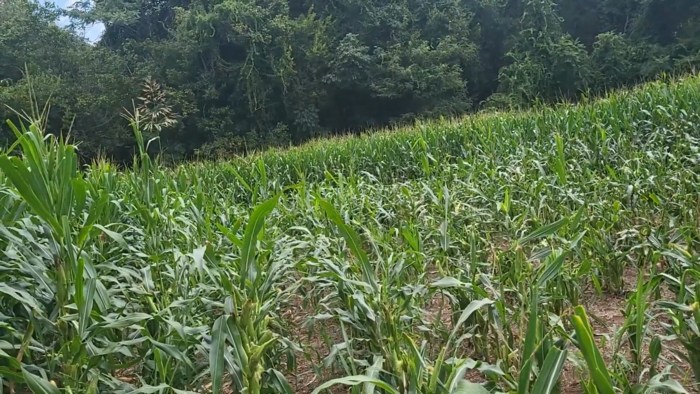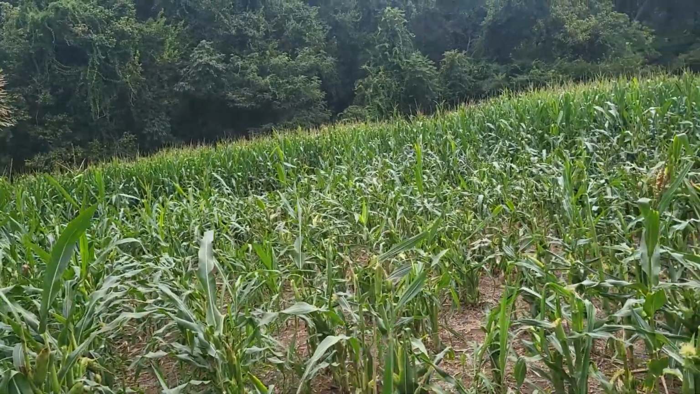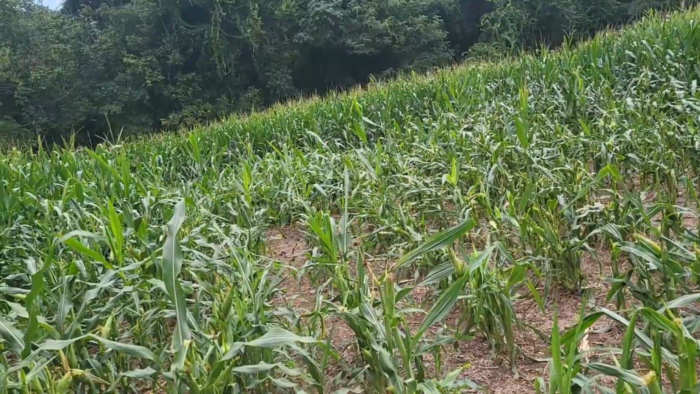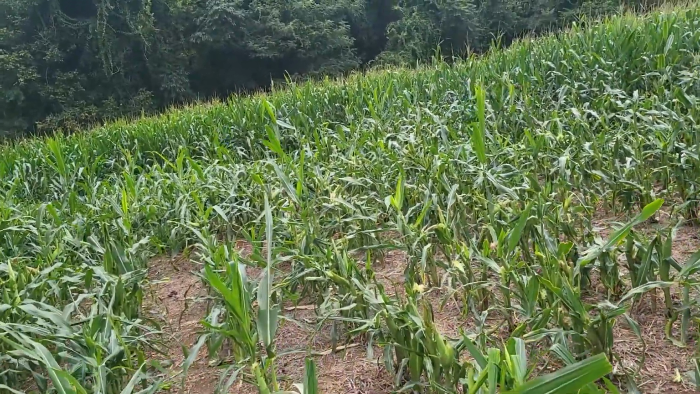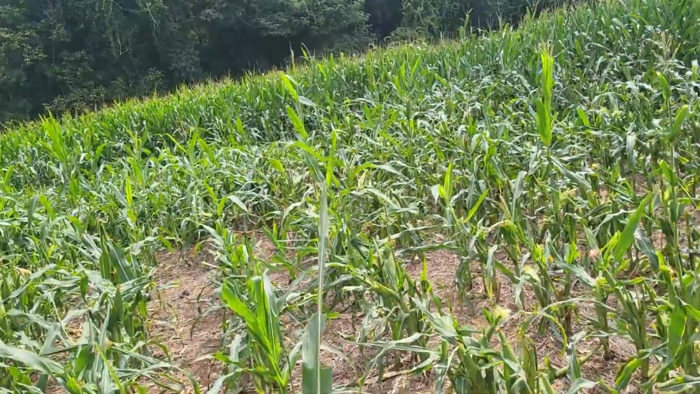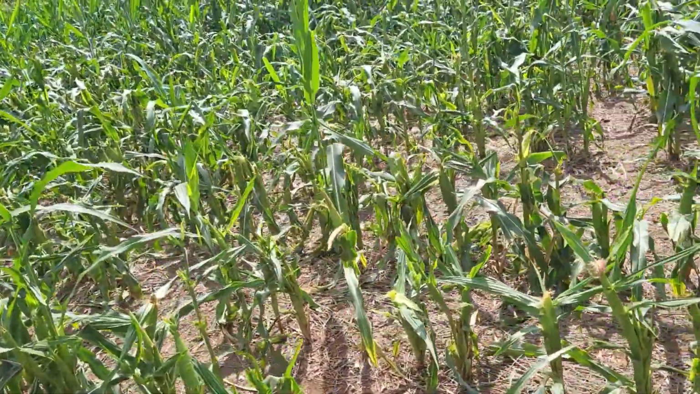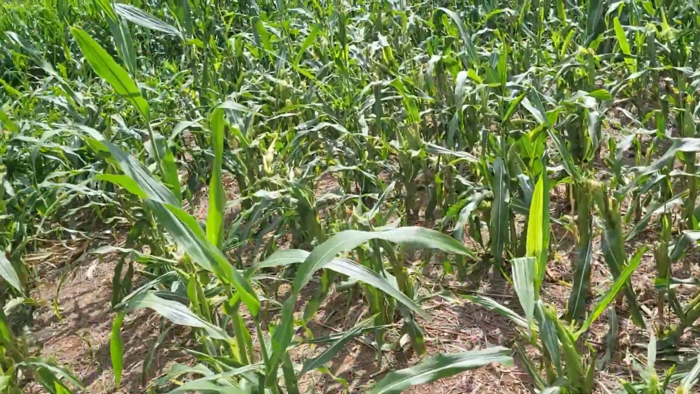I've watched tons of deer come in there and bed down for the day, and get up in the middle of the day and come back out, or come out in the evening. As you can see, they're really hanging out here and they're really tearing the corn up.